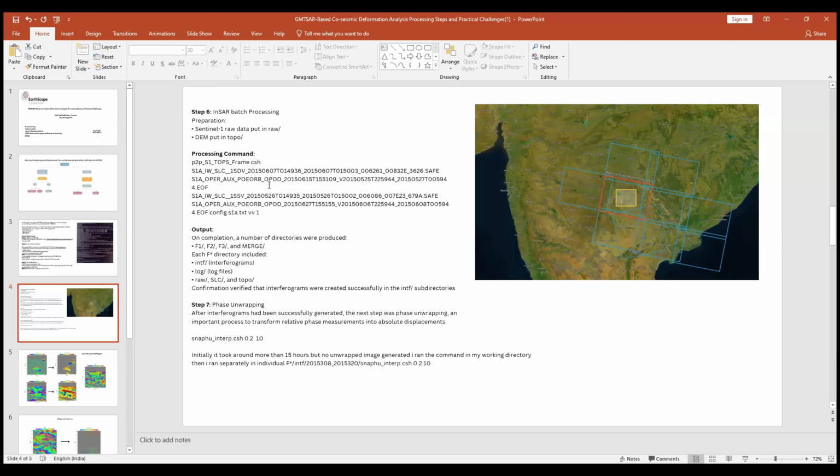For that, I prepared the raw and topo files inside the data raw folder, with the corresponding orbit files and the DEM files. The next process is the P2P processing. For that, we have to align things sequence-wise: the first image with its orbit file, the second image with its orbit file, and then arrange the configuration file. And I just ran it.